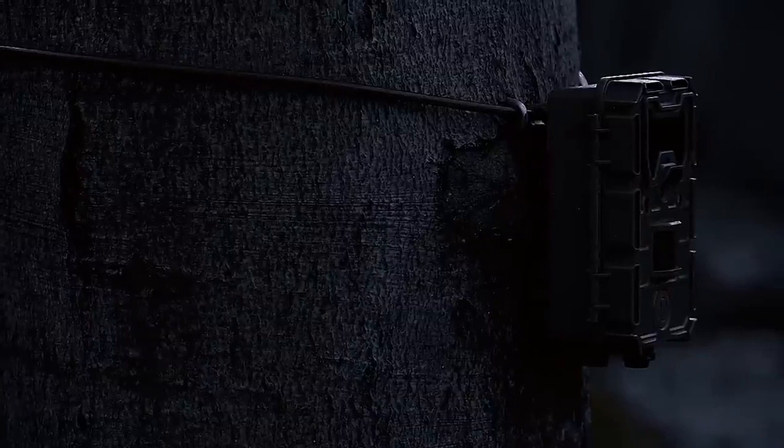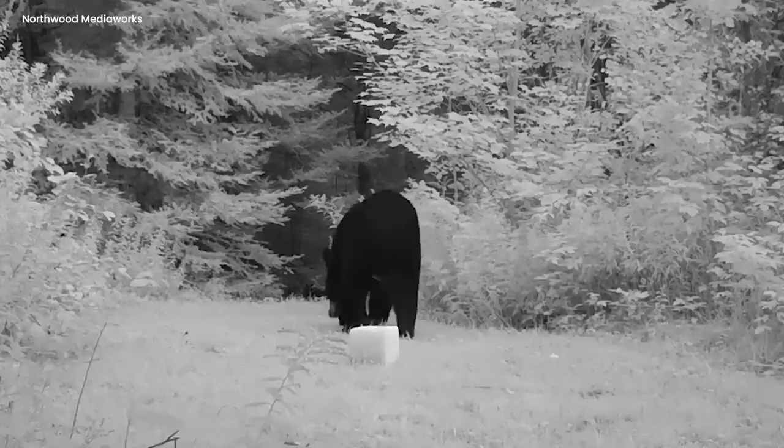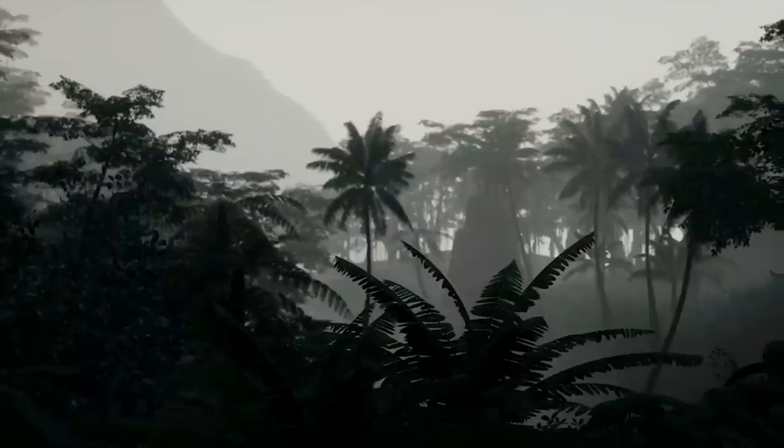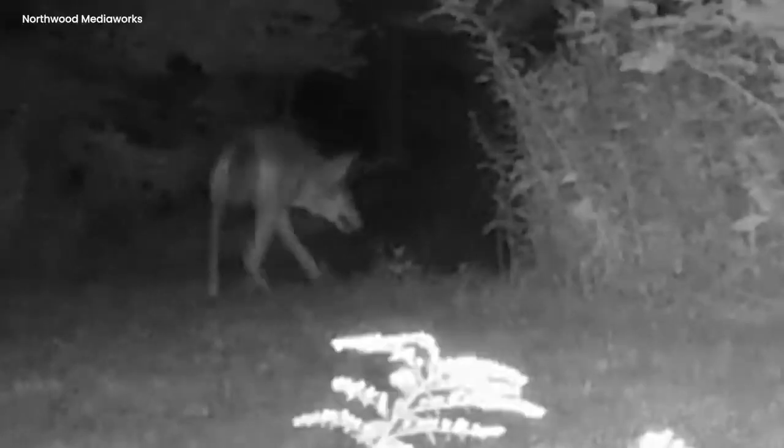Little did they know, a sneaky trail camera had taken video of their snack adventure. The bear tilted its head and the wolf perked up its ears. They looked at each other, wondering where that strange sound came from. The jungle stayed quiet, except for the soft rustle of leaves. Without knowing it, the trail camera still took a video of everything.